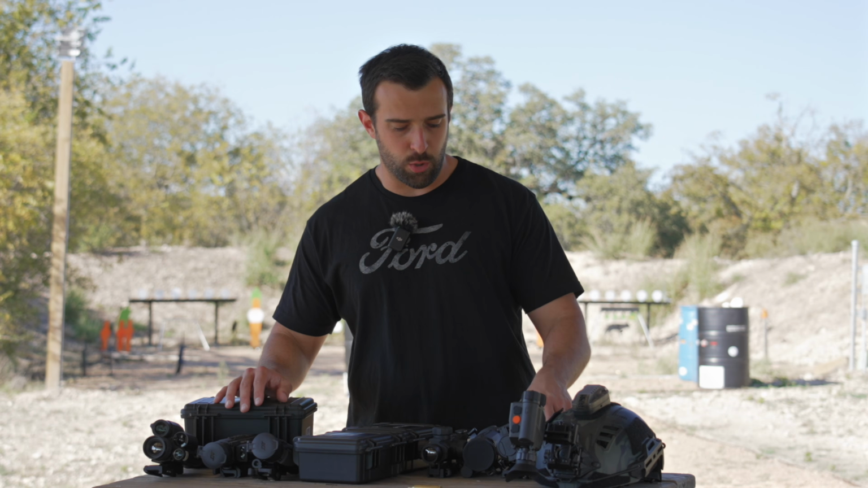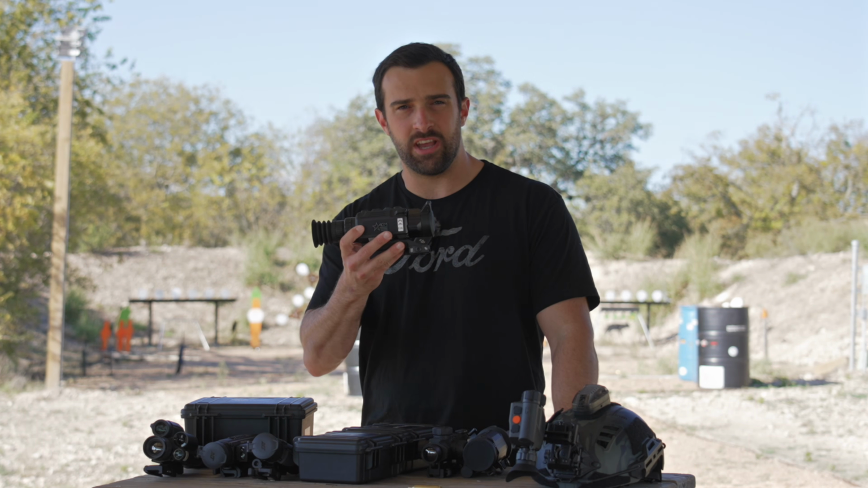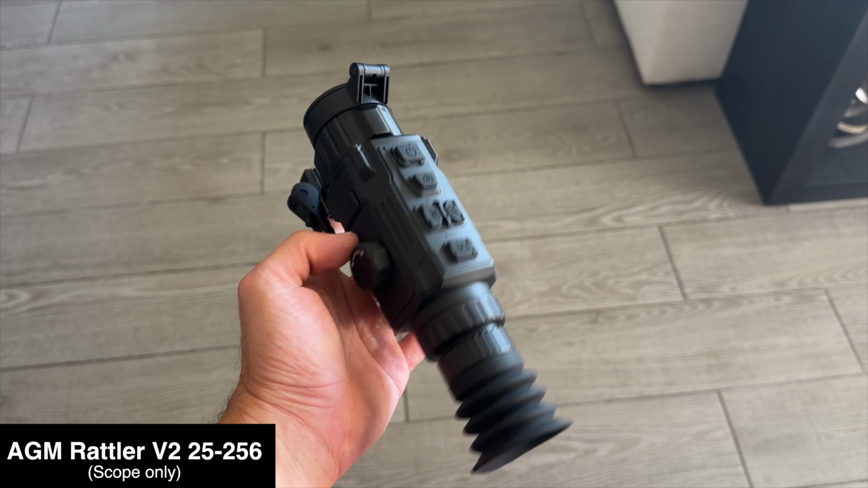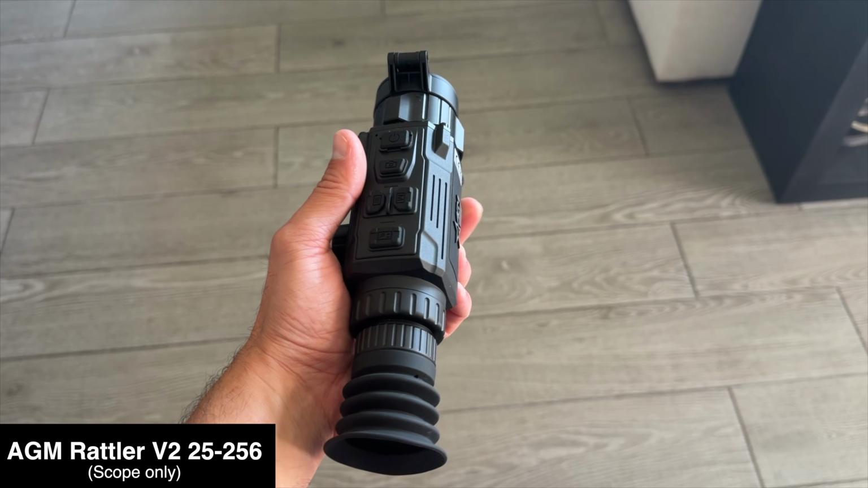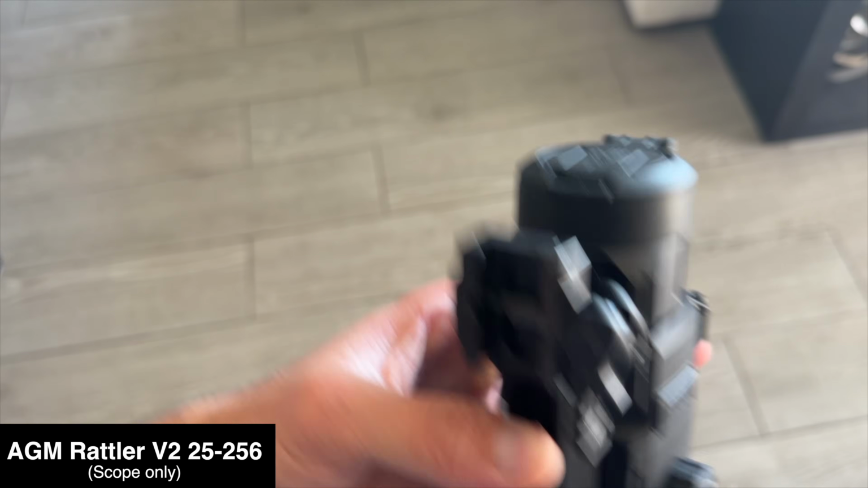All right, moving on, let's go over to this brand here you guys may have heard about, but I've never showcased, and that is AGM. AGM is based out of Springerville, Arizona. Specifically, this is the Rattler V2 25-256, and that is designating the objective lens and the resolution.